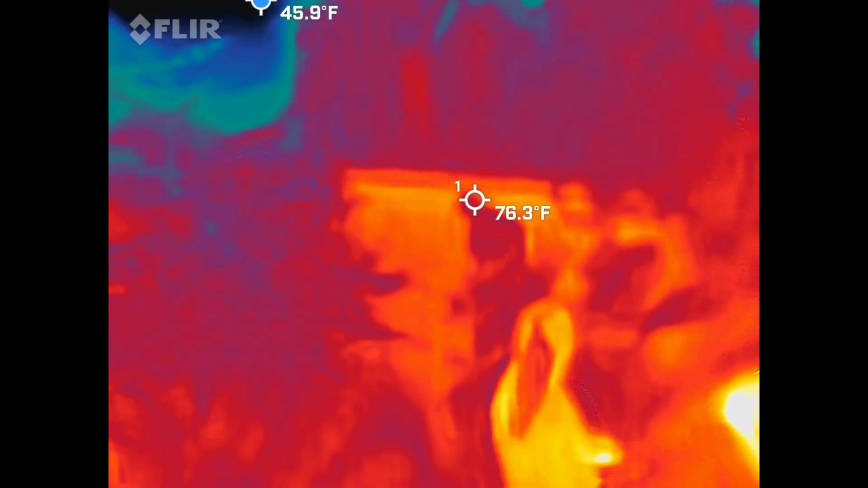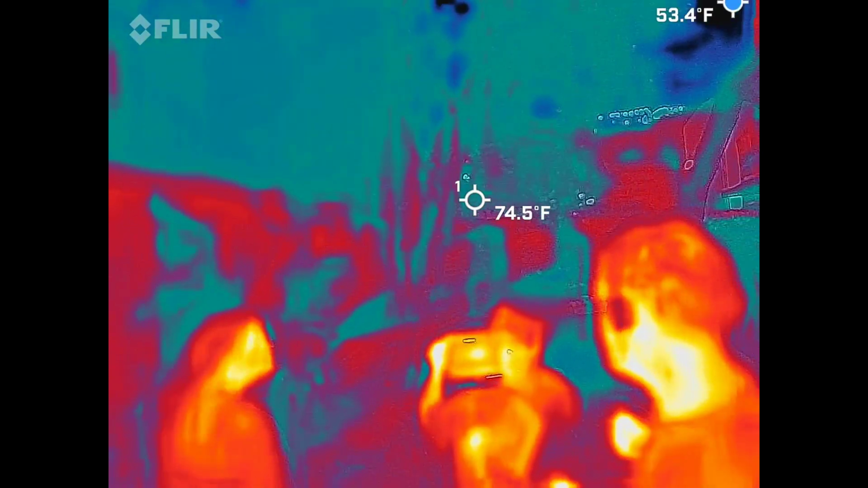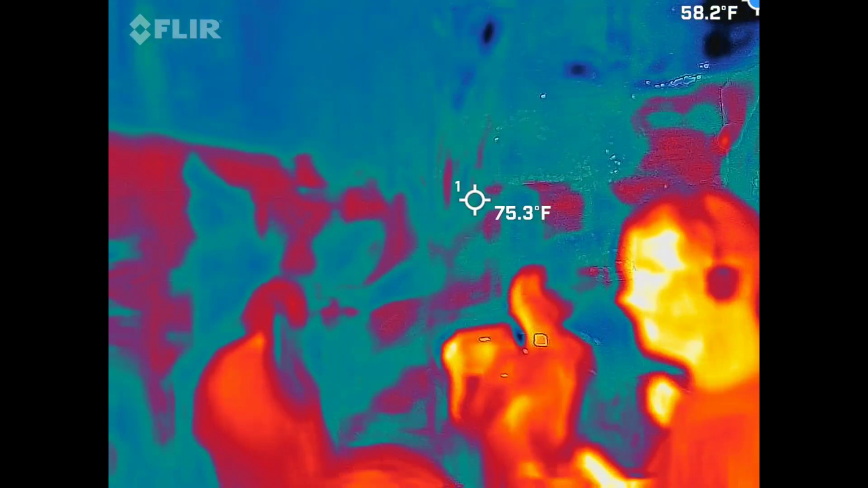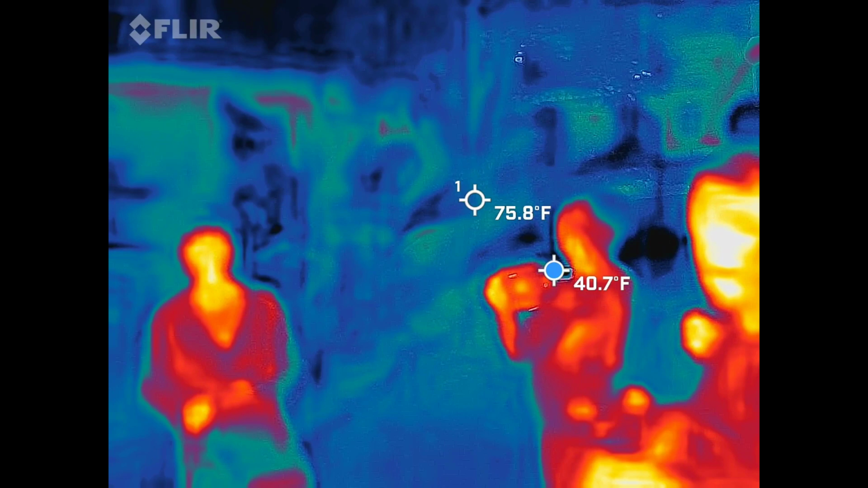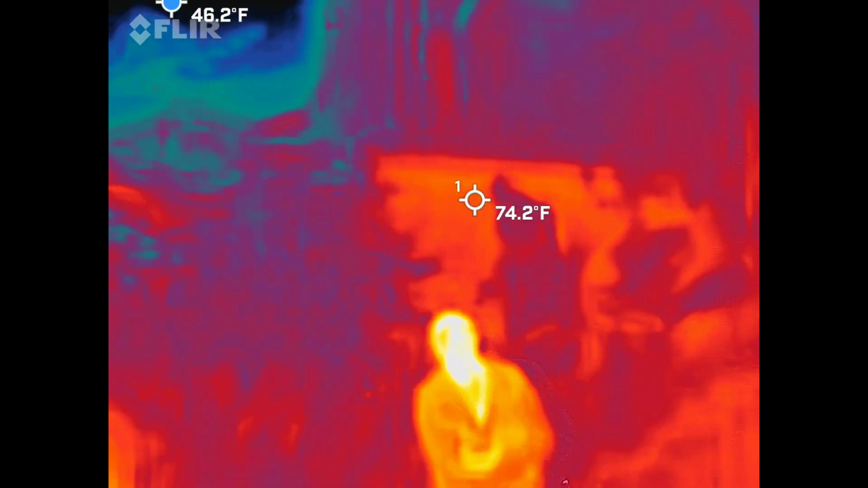It belongs to the church. That's what I was going to ask, if anybody could be on the other side. Nope, it's actually gated off. It's a courtyard for the church. Did you get that? Well, we have it all on audio. We went 4, 5, 6.